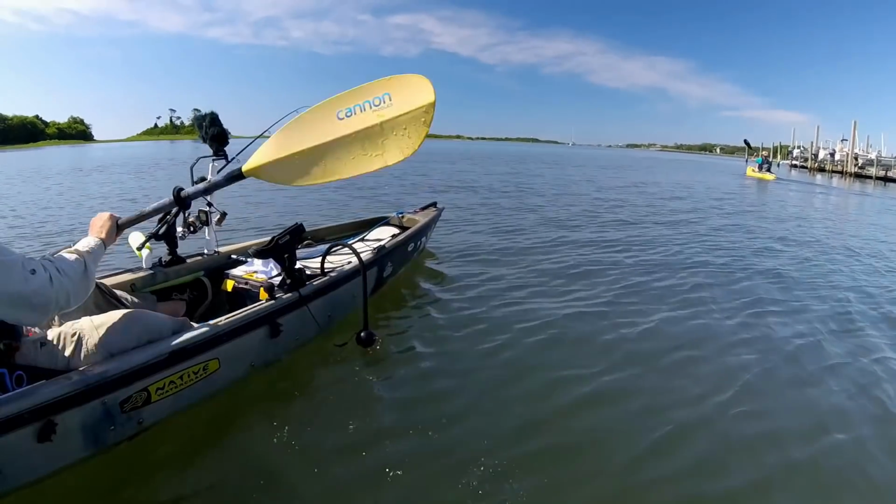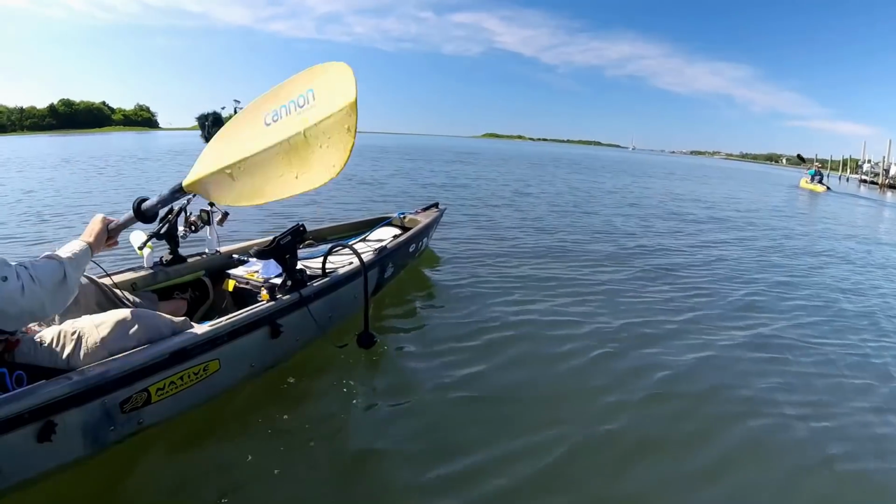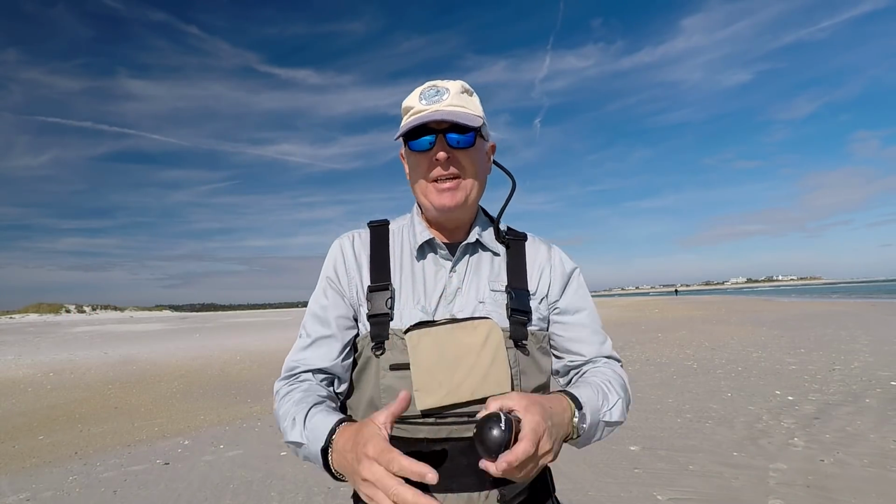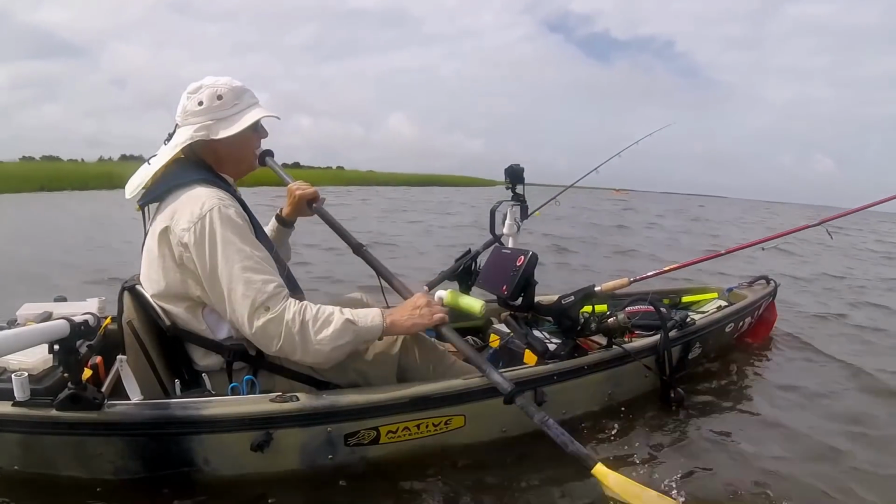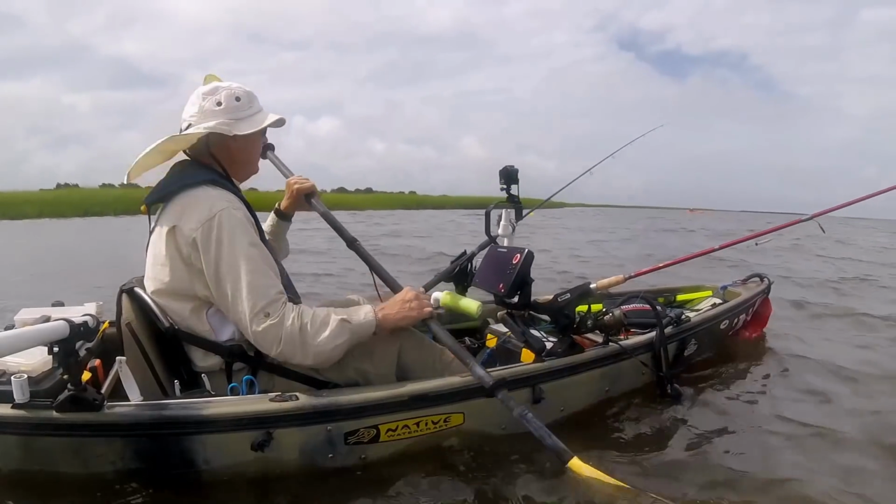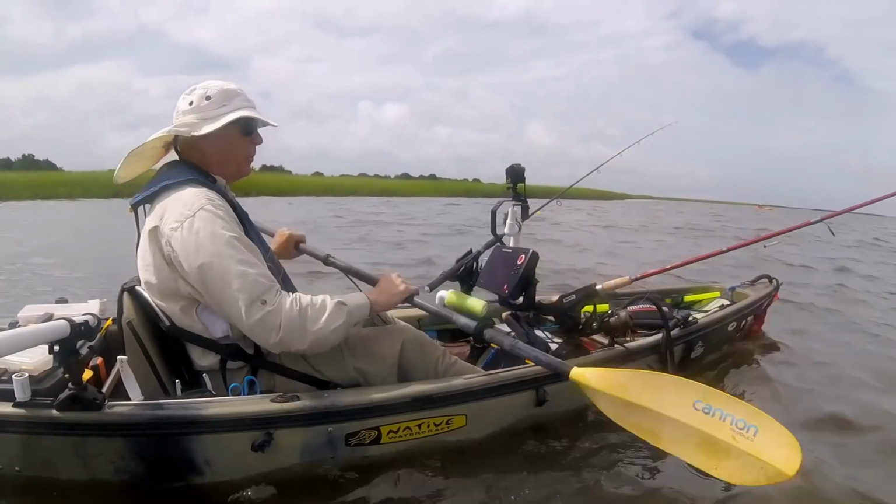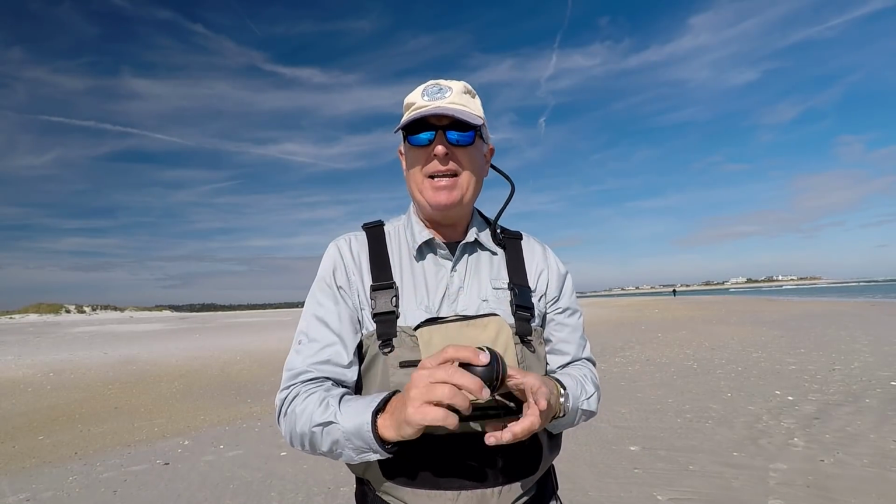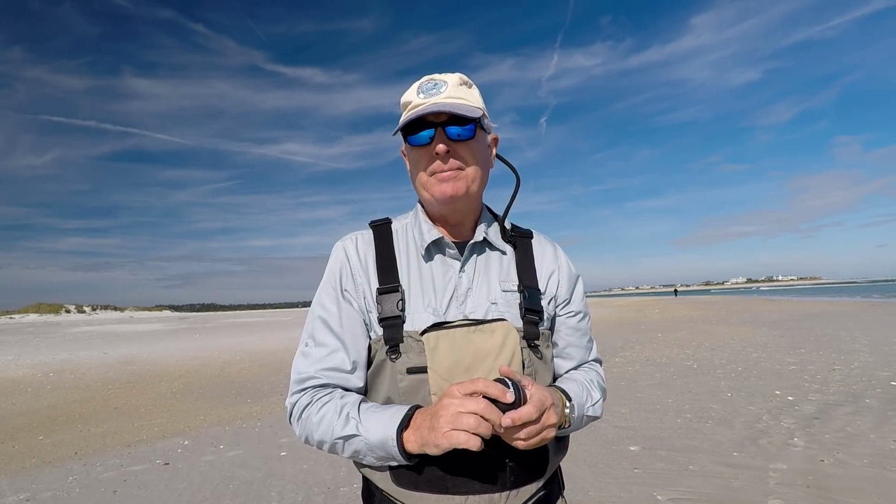As you can see right here, it basically just hangs over the side of your kayak and runs right along. My Helix 7 is a bulky head unit, a bulky battery, and that transducer sits down below the water line, below the level of my boat, and that creates drag that the Deeper doesn't do.